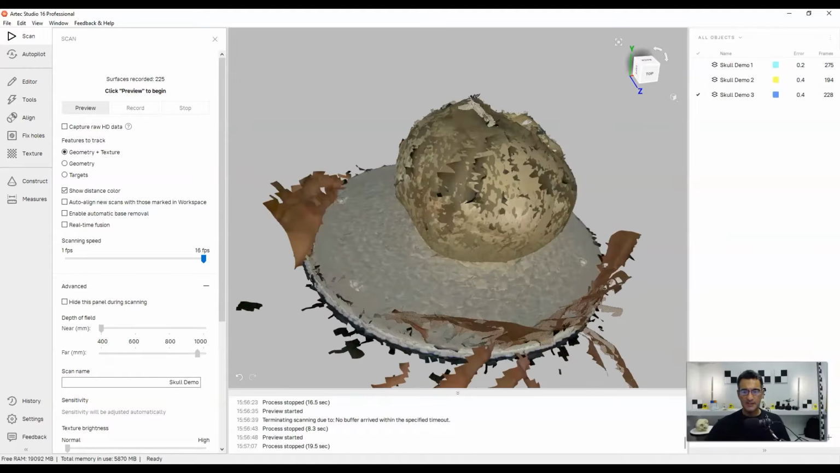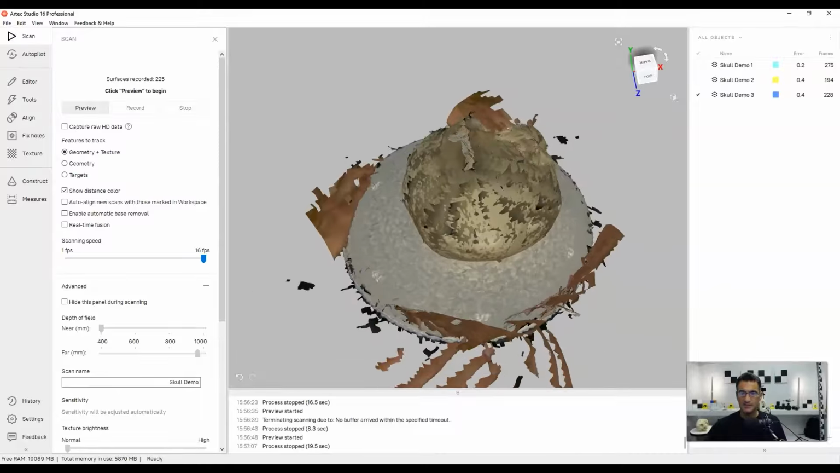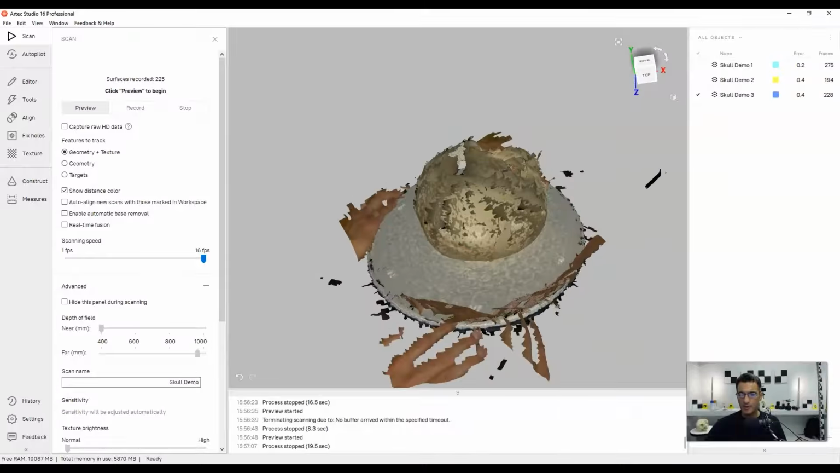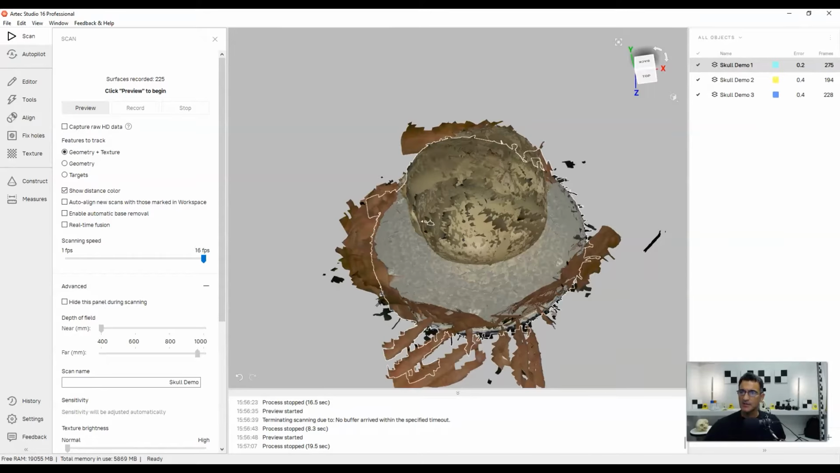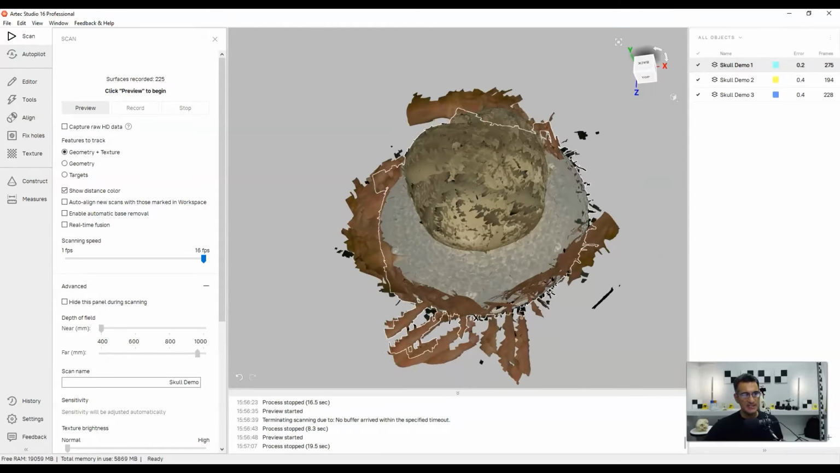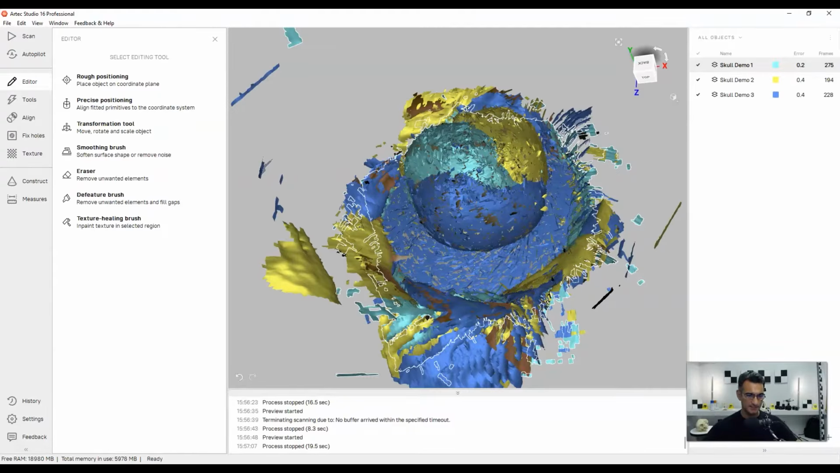Now, if you're looking at this right now and you're saying, hey, this looks really rough and there's a lot of these artifacts and stuff like that, wait till you process this. This is the raw data, so it's just picking up everything that it can. And once we process this, this is going to clean up enormously. So I'm going to turn all these 3 things on, and the first thing that I'm going to do is I'm going to edit the scans. Okay, I need to do some work here.